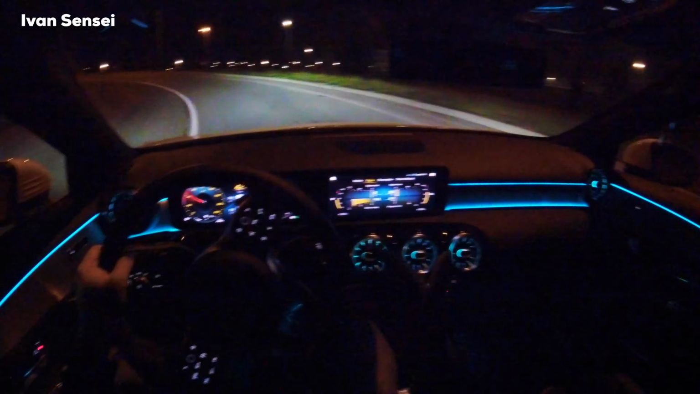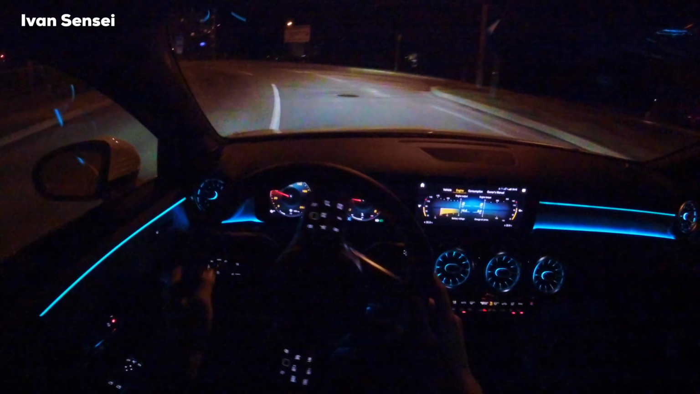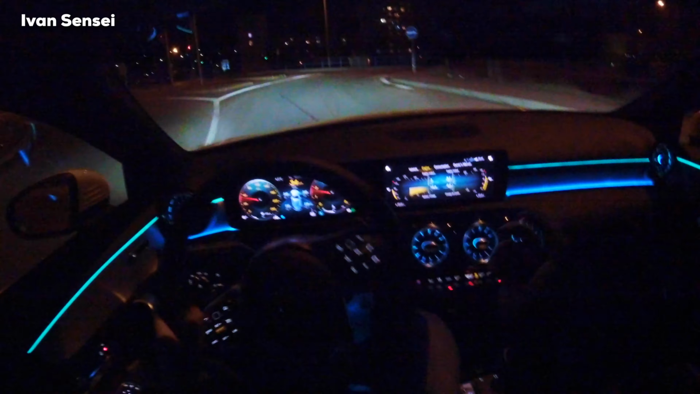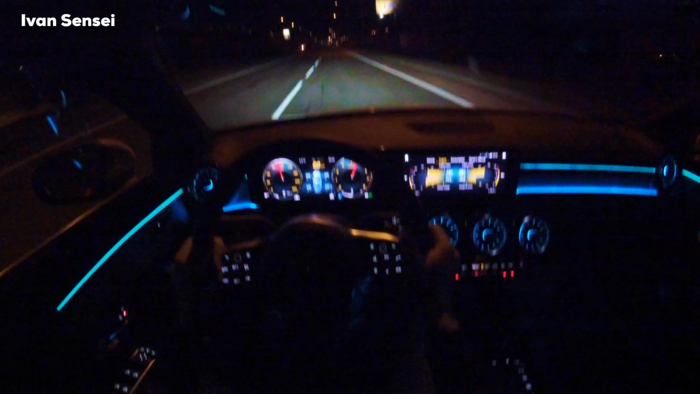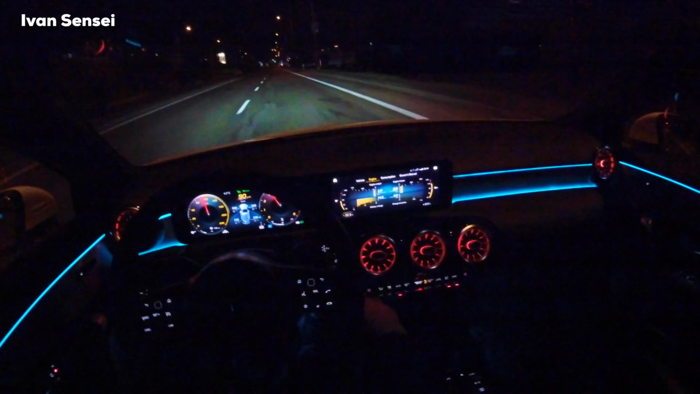I will try all kinds of parking styles in this video, like perpendicular, parallel parking. I will try a lot of different scenarios of how this car parks. So that was in comfort mode.